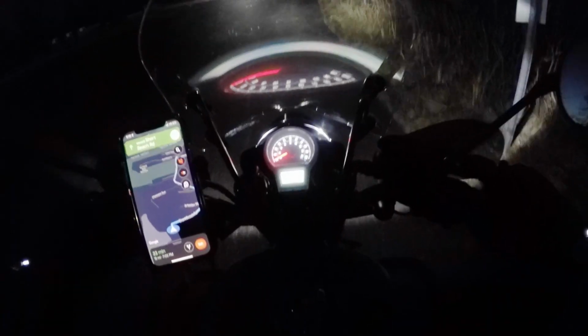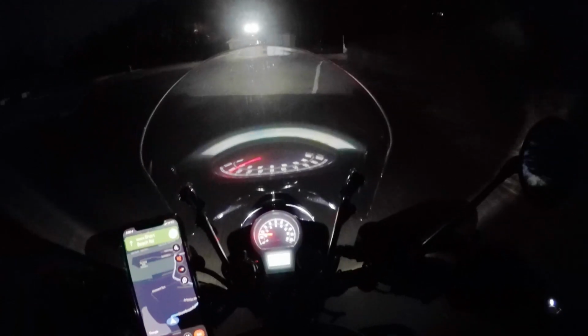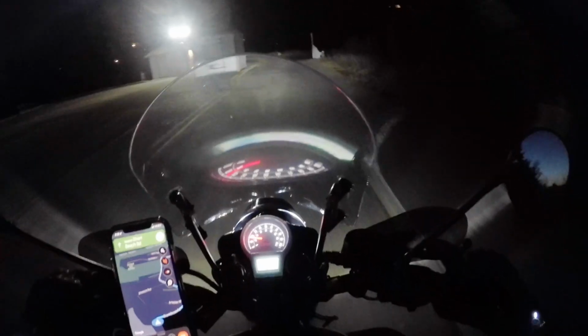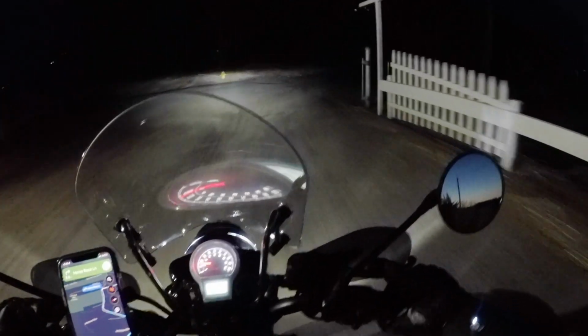The view was actually nice, even though it was on the darker end of the day, but still worth coming here.